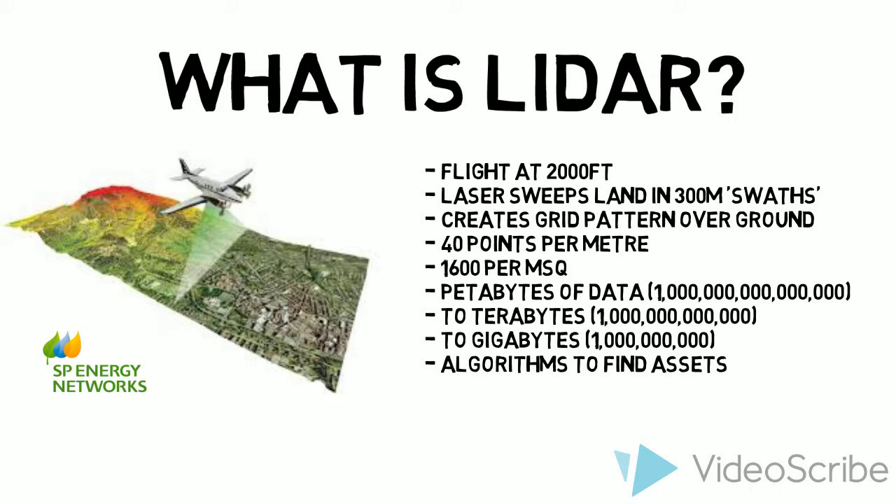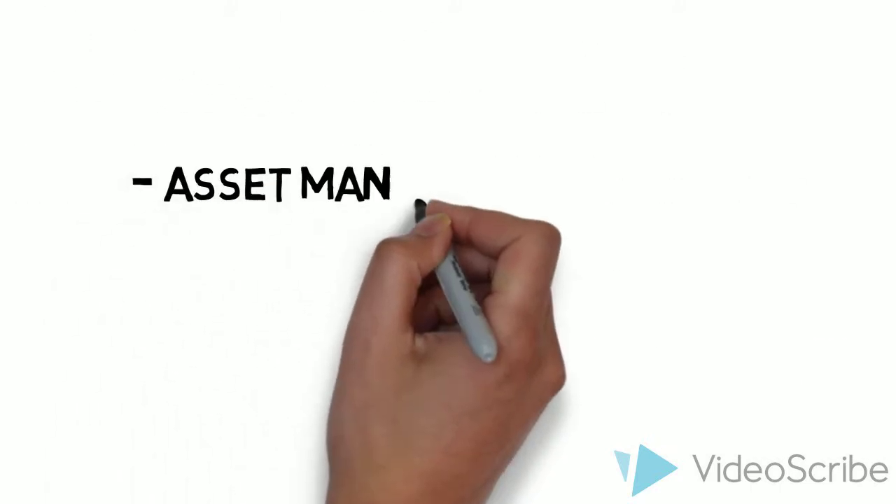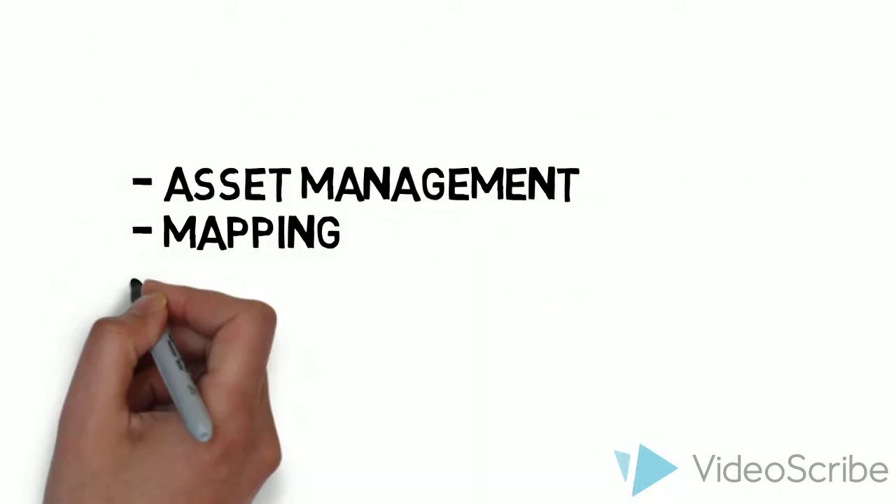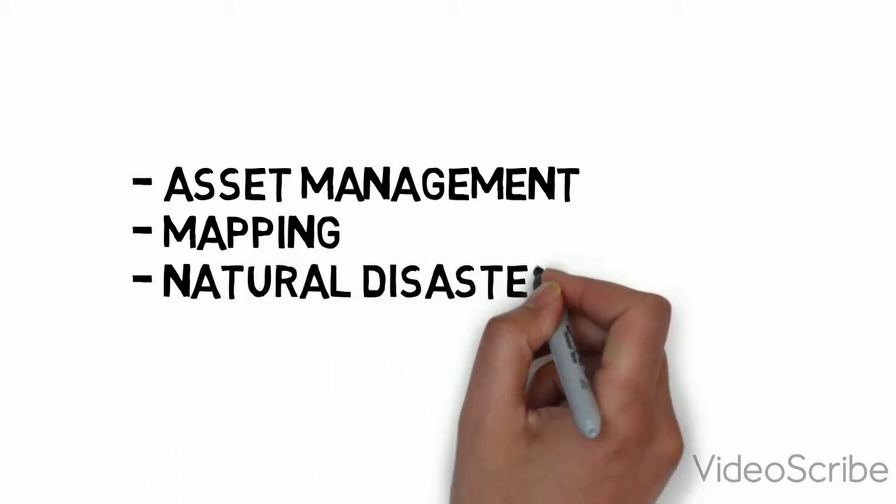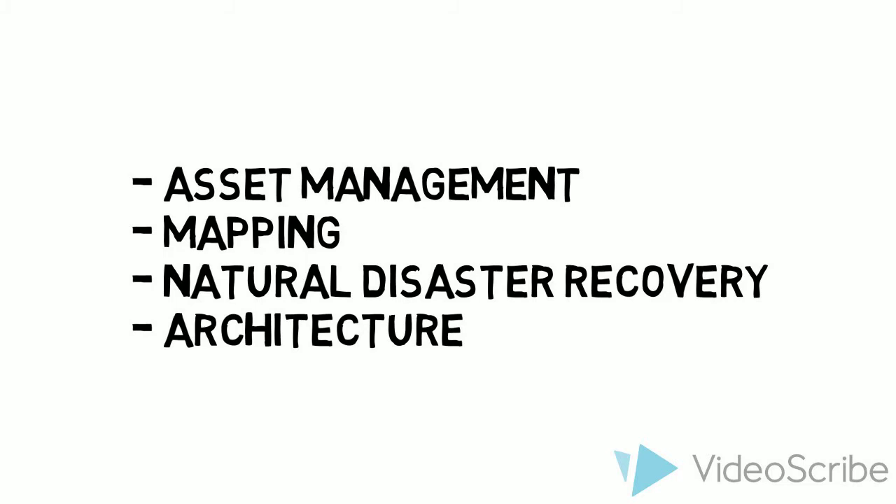Other uses of LiDAR outwith the energy industry are asset management, mapping, after natural disasters for planning, and even in architecture, where ground-level LiDAR is used to log precise details of historic buildings when restoration work is required.